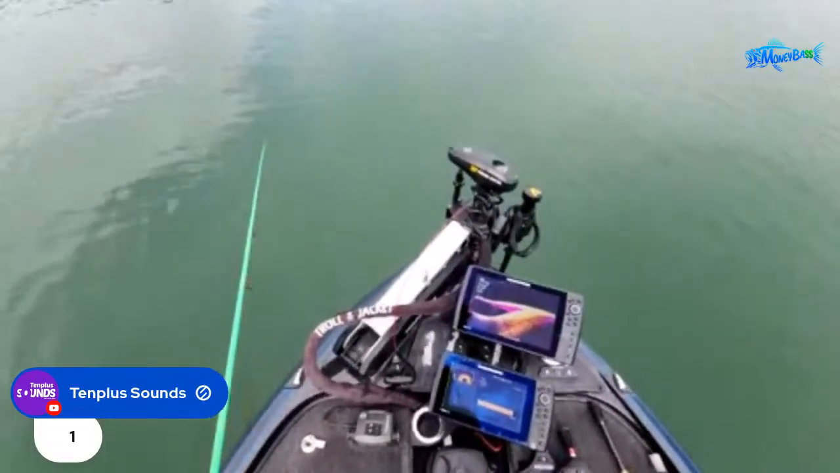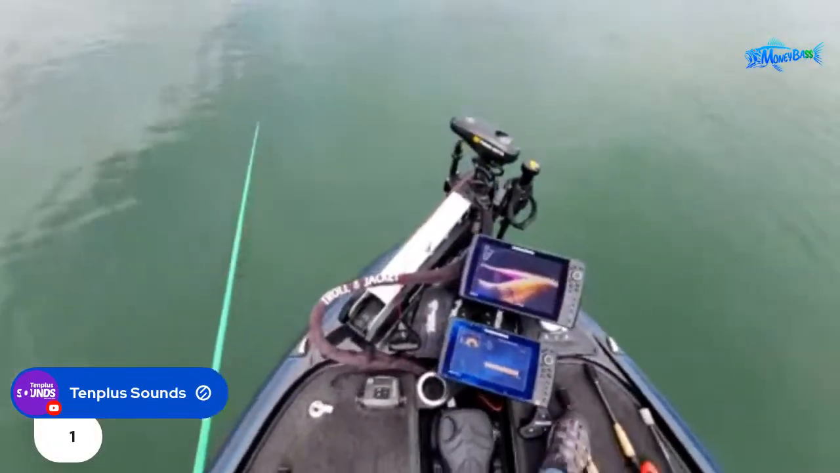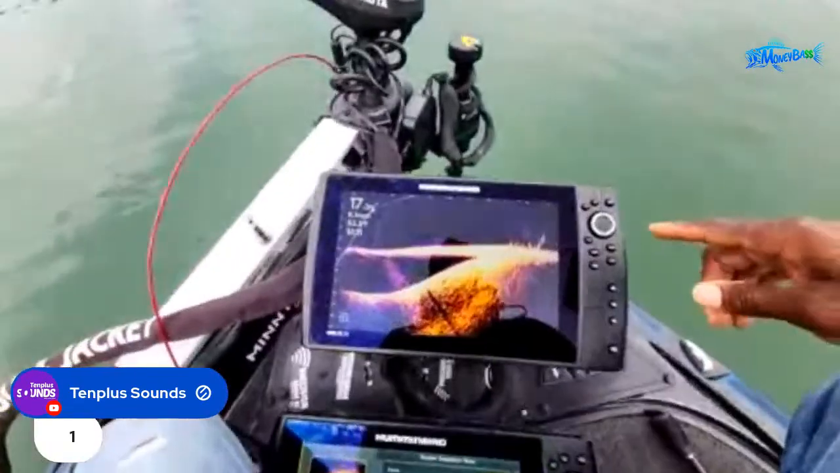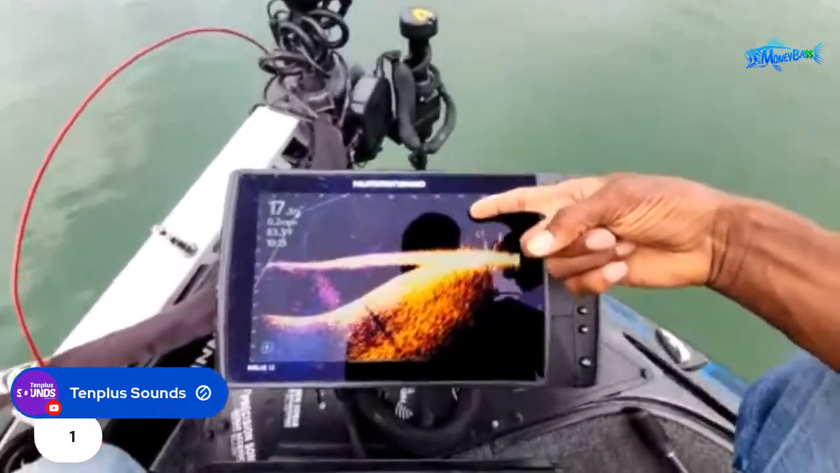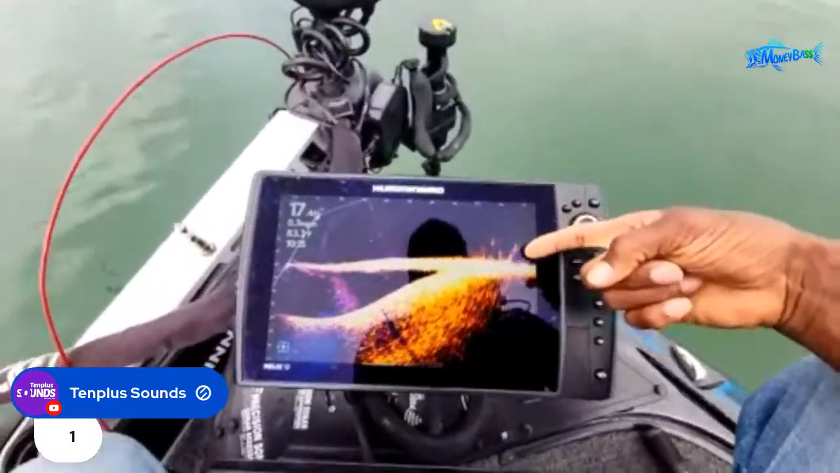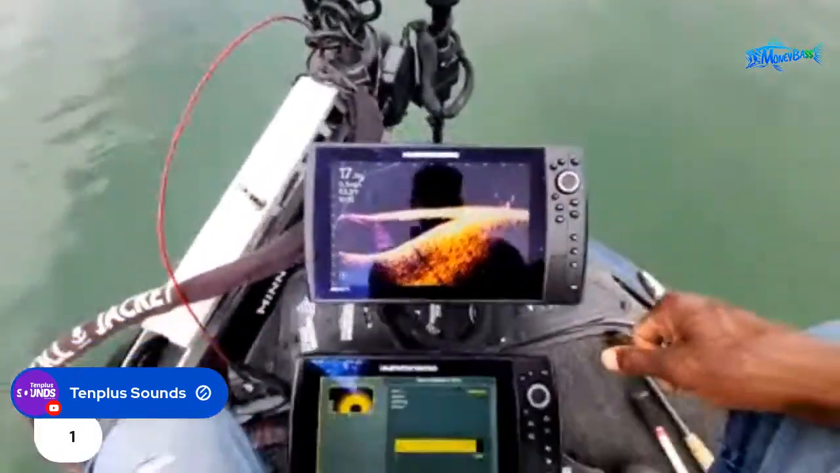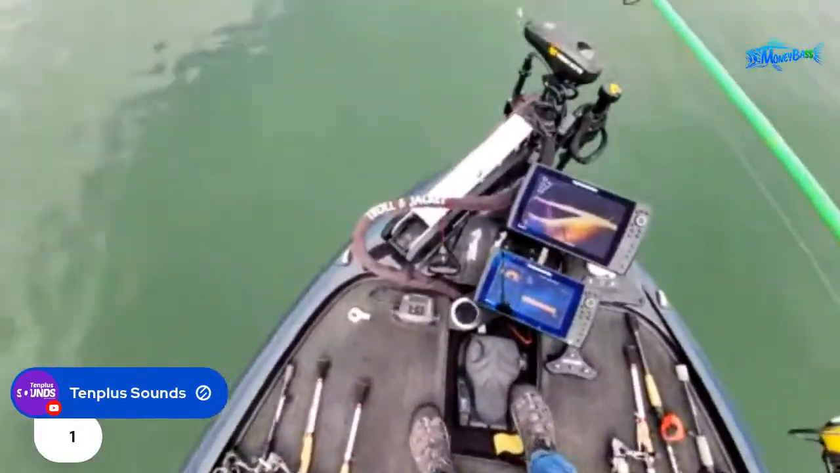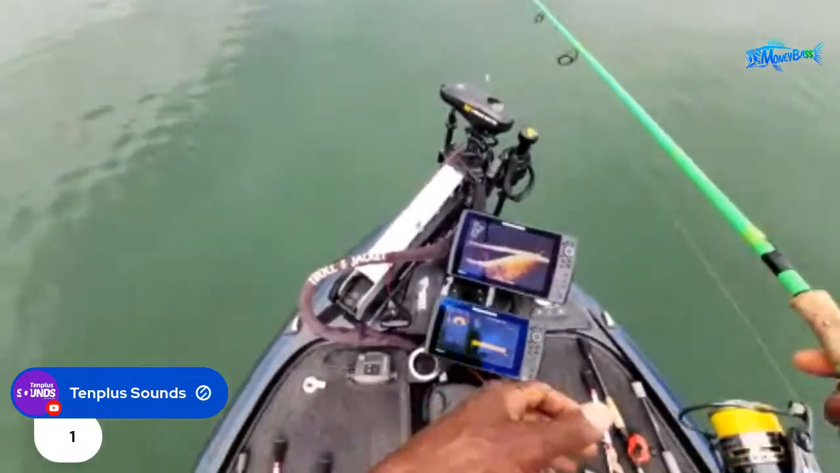All right, there we go. So I just found some cover right here. Looks like there's a few fish out there. So let me show you guys what I'm looking at. Right here at about 70 to 90 feet out, that is the cover that I'm going to target. I see a few suspended fish out there. So let's see if they want to come out and play.